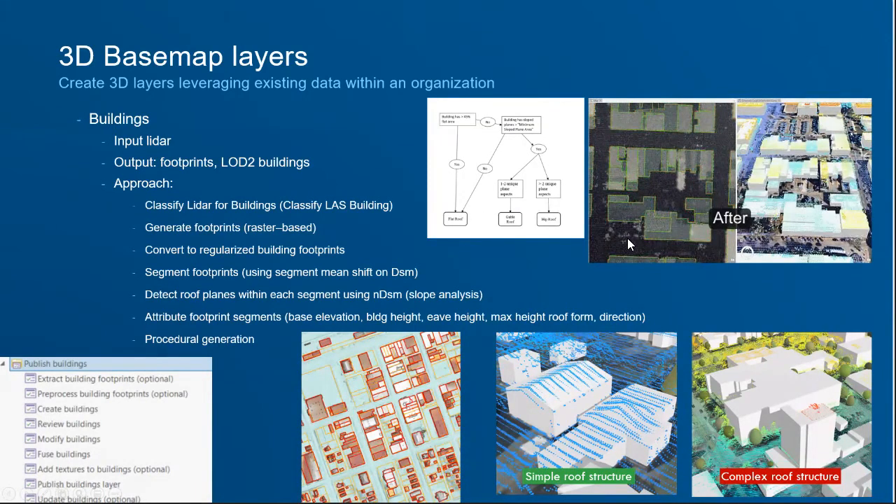And one of the first steps we try to do is break it up into different roof forms here using segmentation tools. So you classify your LiDAR for buildings, you generate your footprints, it automatically will take those and regularize those building footprints. And then we try to segment building footprints, which is a tool that's in there, which will take the DSM and actually break it up into the different areas here that you can see.